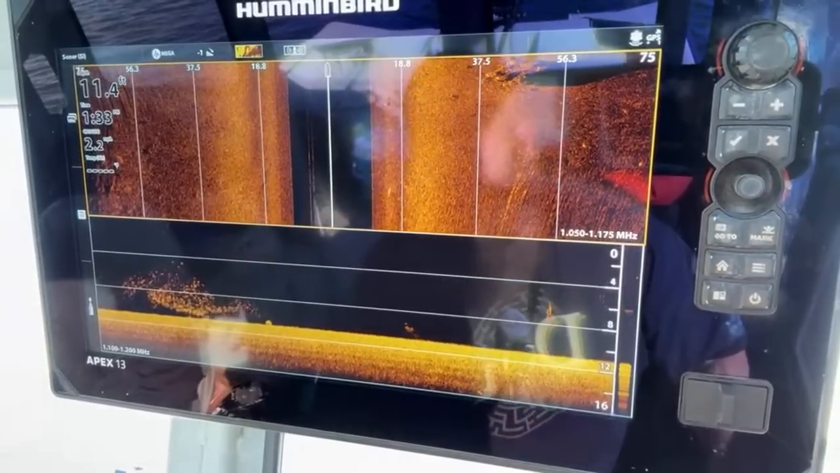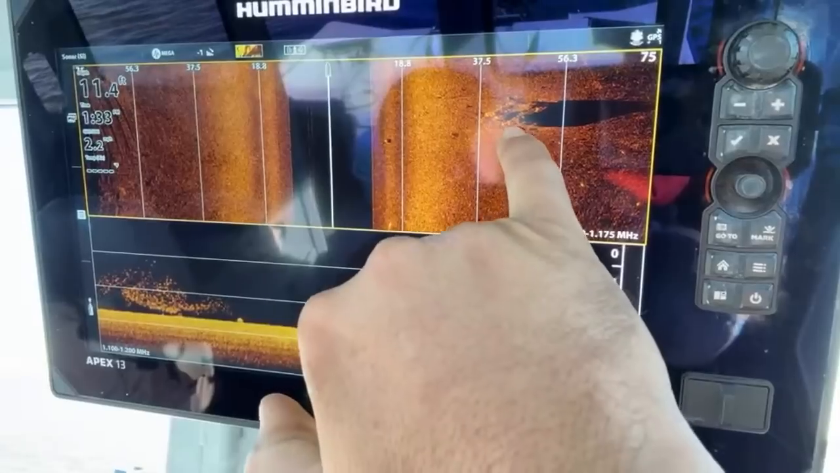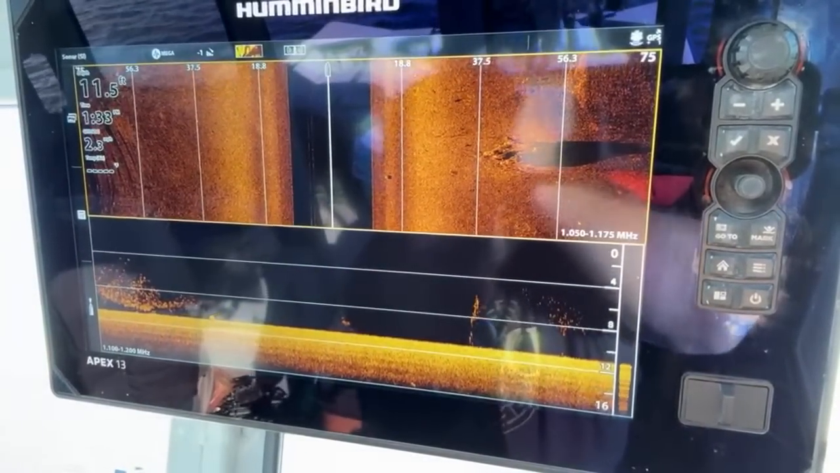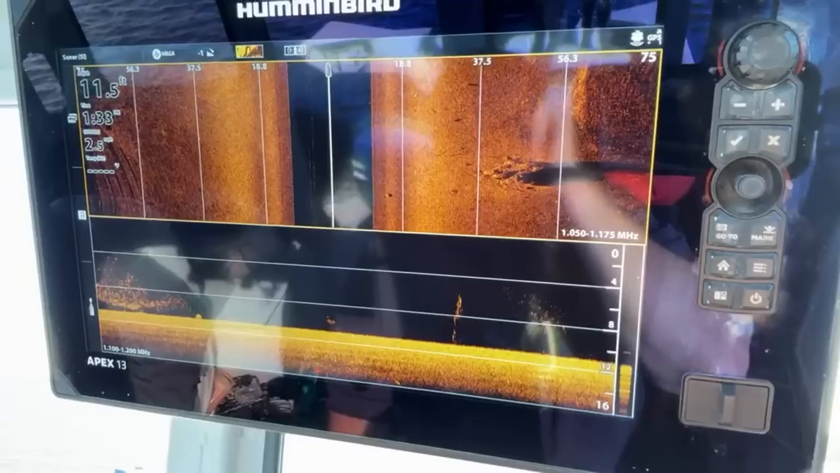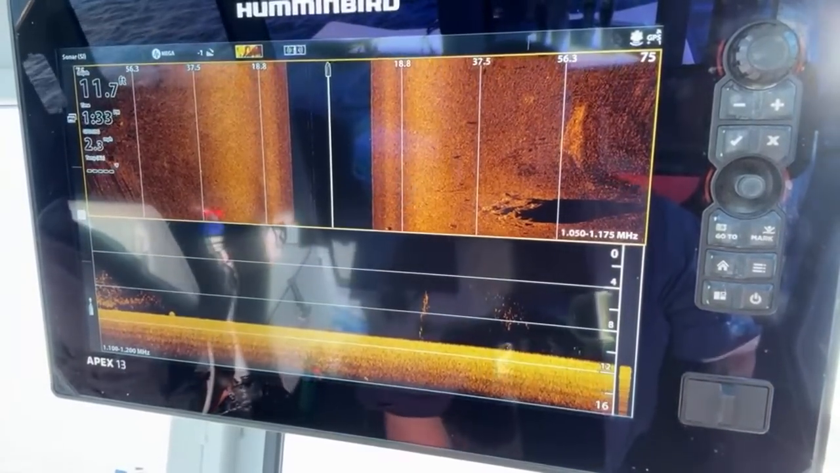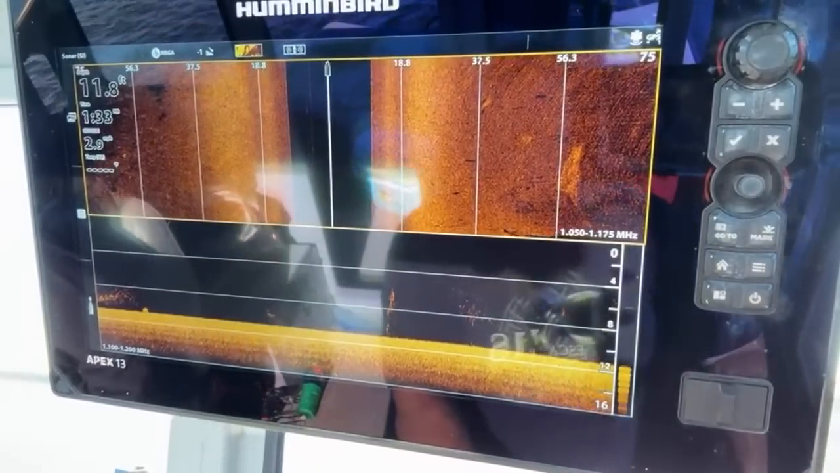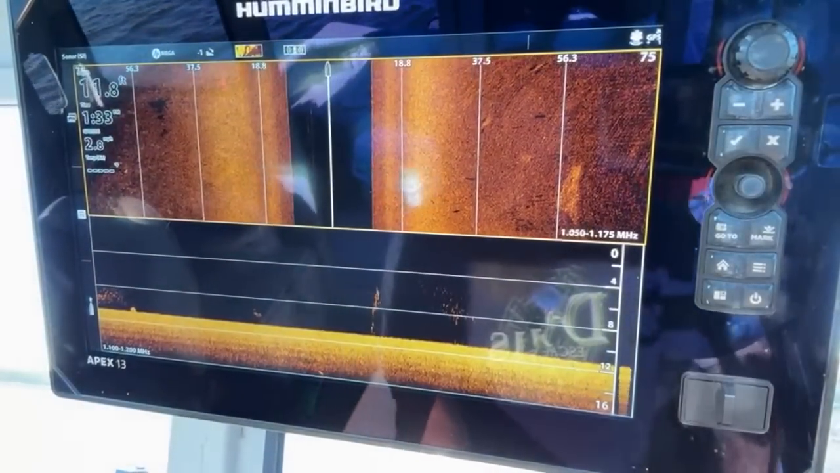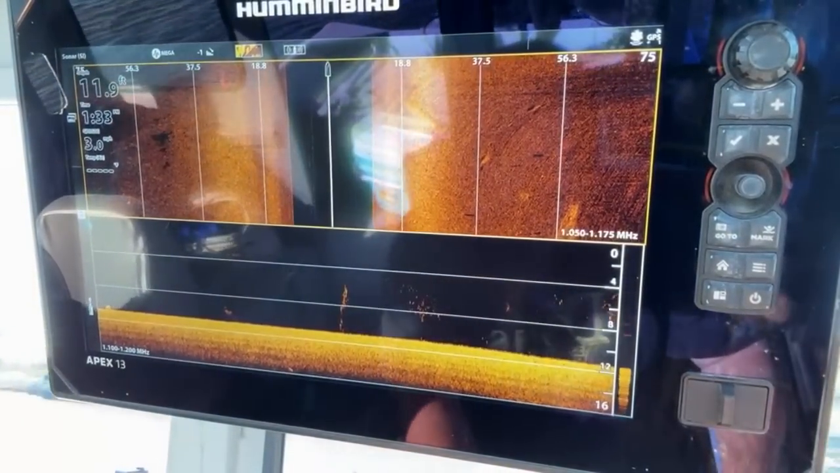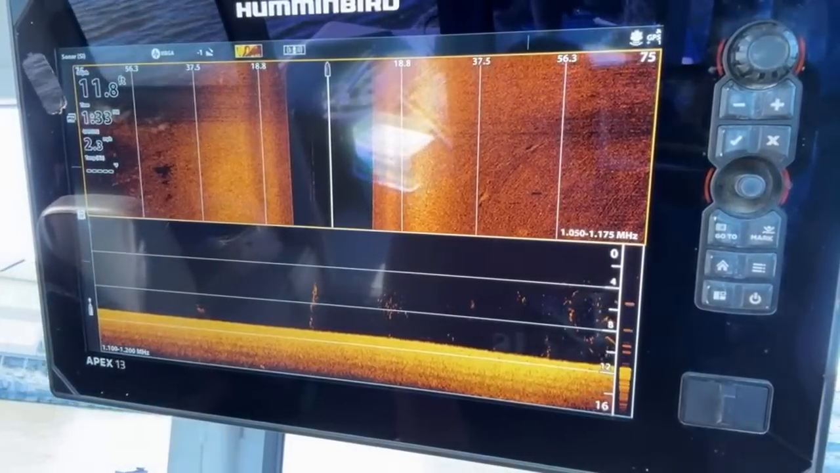But there is an object in the water here that we need to look at, which is right here. And it seems to be a big structure. Not sure if it's an old dock or something, but we're going to go right over top of it. But you guys can actually see that well. I'm going to have to put that other prop on here. Get some oil on that thing. It's making a weird noise.